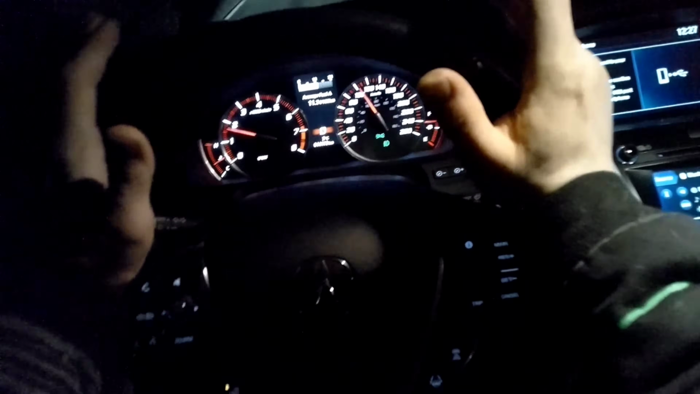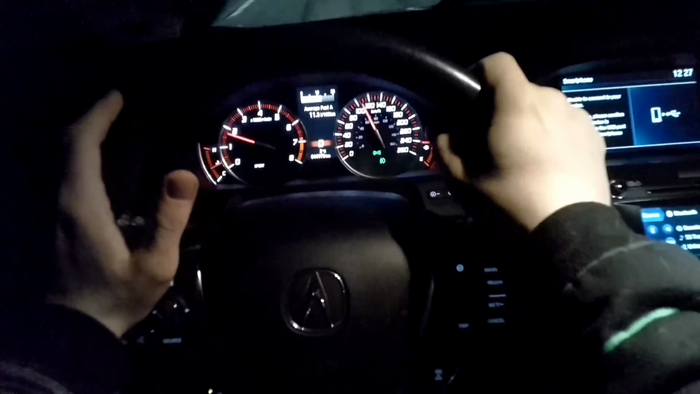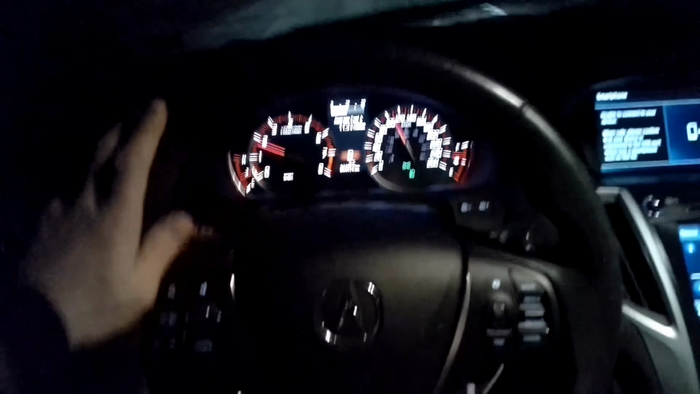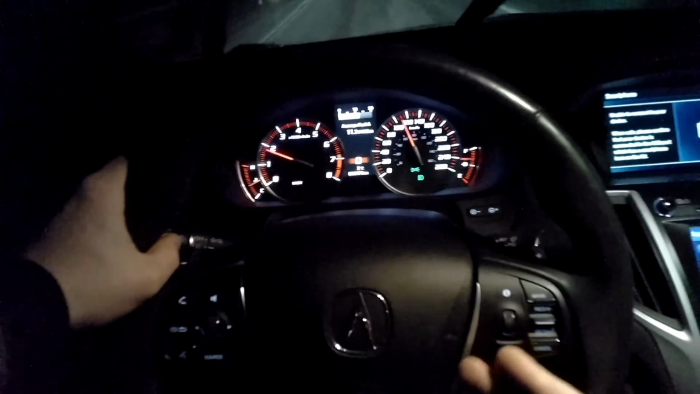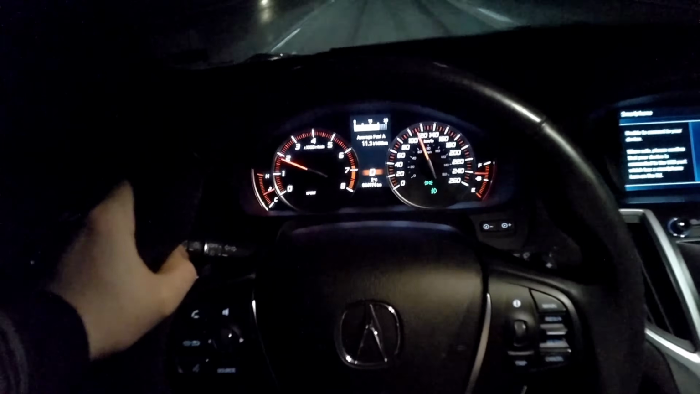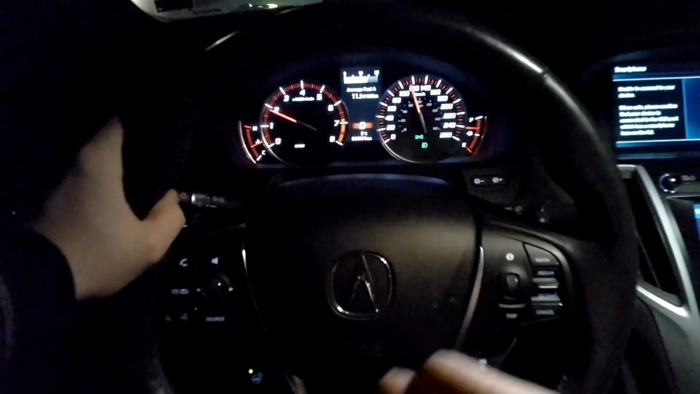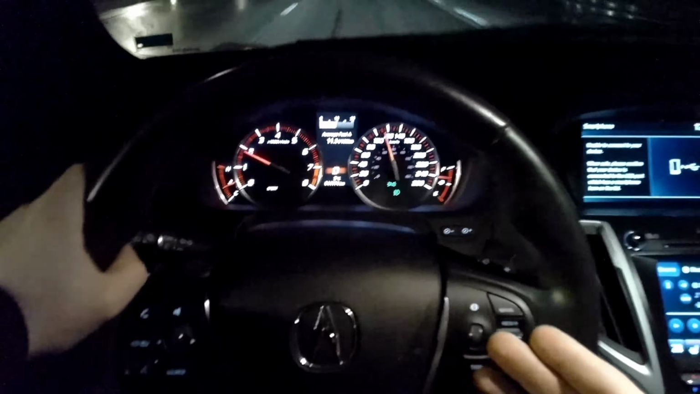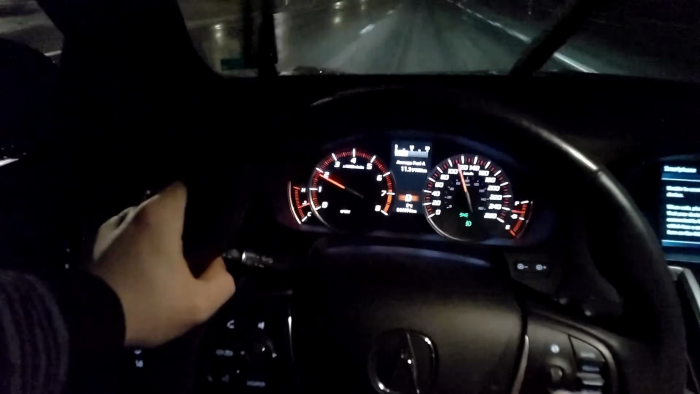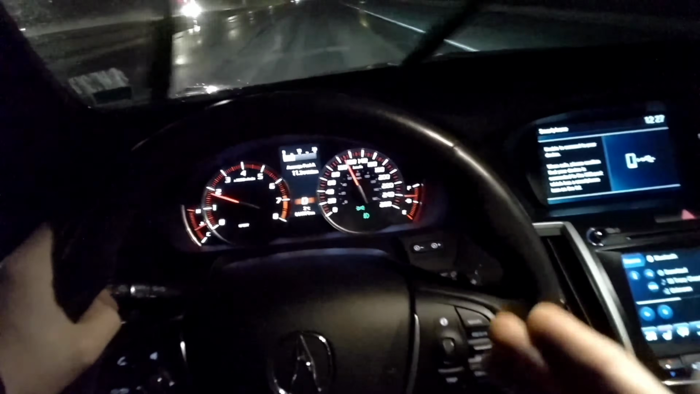Now, when it comes to performance, I am a 4th Gen TL owner. For those that don't know, I had the 6-speed manual. Even when I was stock, I had one of these as a loaner, and I was really not impressed with the performance compared to the 4th Gen. The auto, I can't really speak for it, but from what the owners are saying, they have pulled on a TLX before. Now, when you talk to a TLX owner, they say they pull on the 4th Gen. So it all depends on which TLX you have.